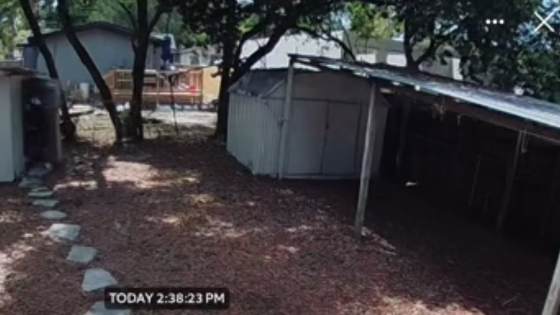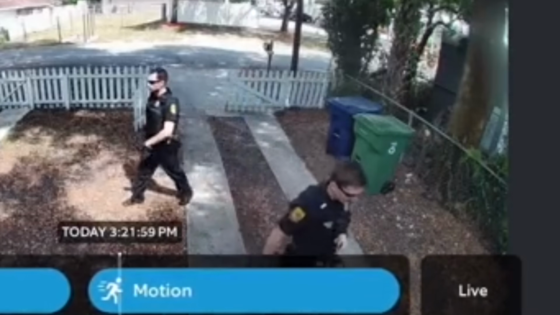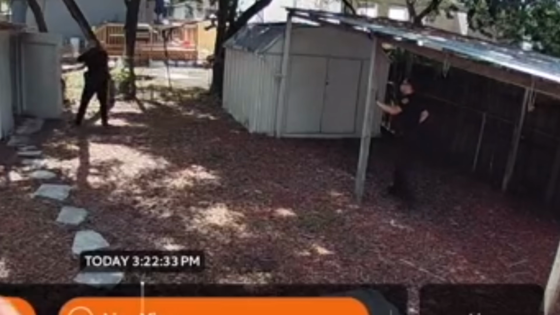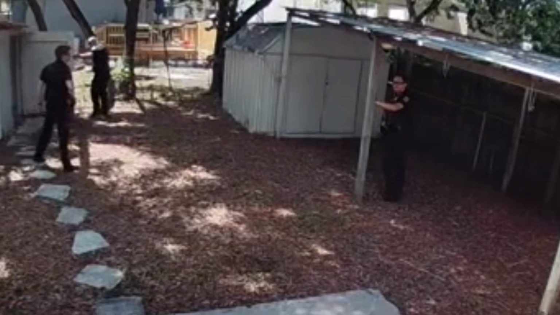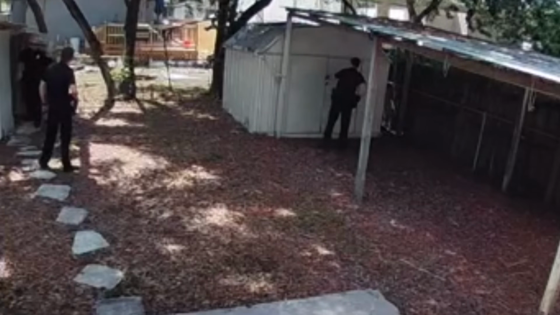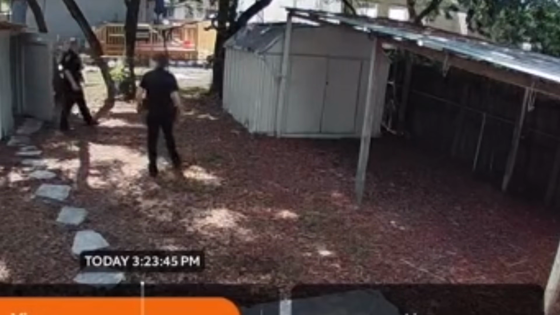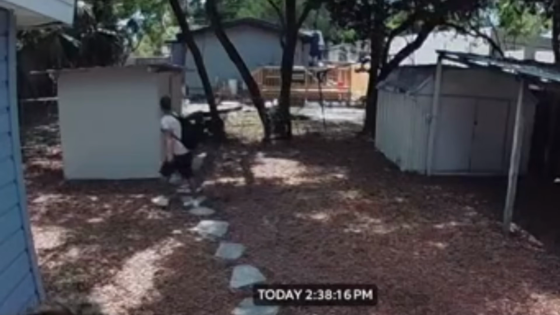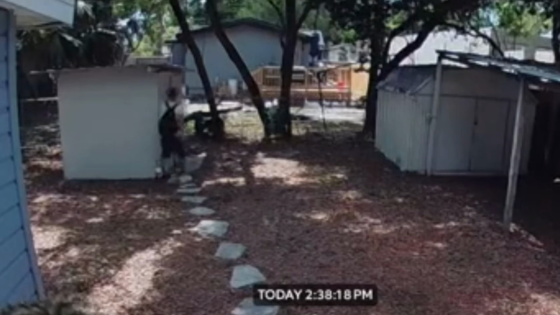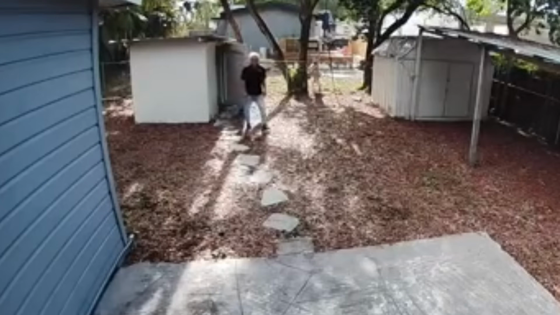The homeowner calls the police. The police searched the small shed twice thoroughly, and the man was nowhere to be seen. Until at 5:23 p.m. on April 27th, someone exits the shed.